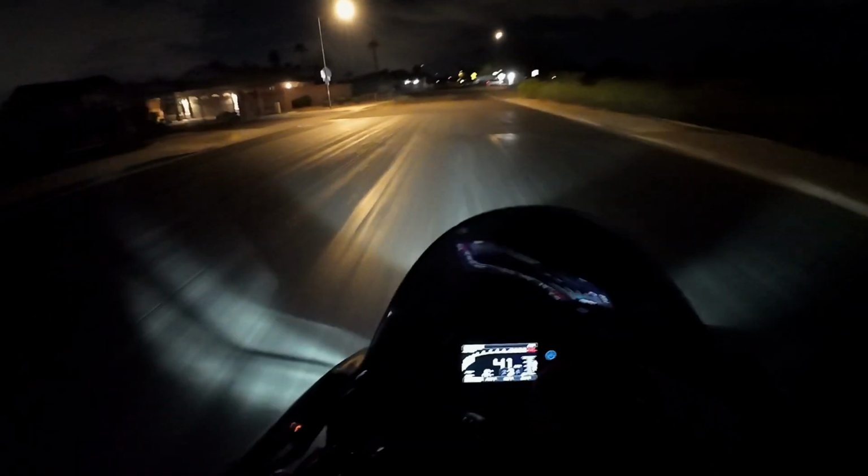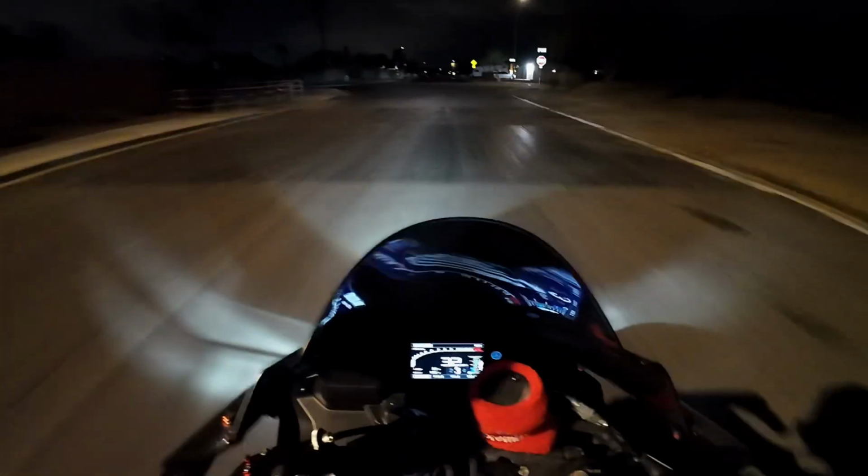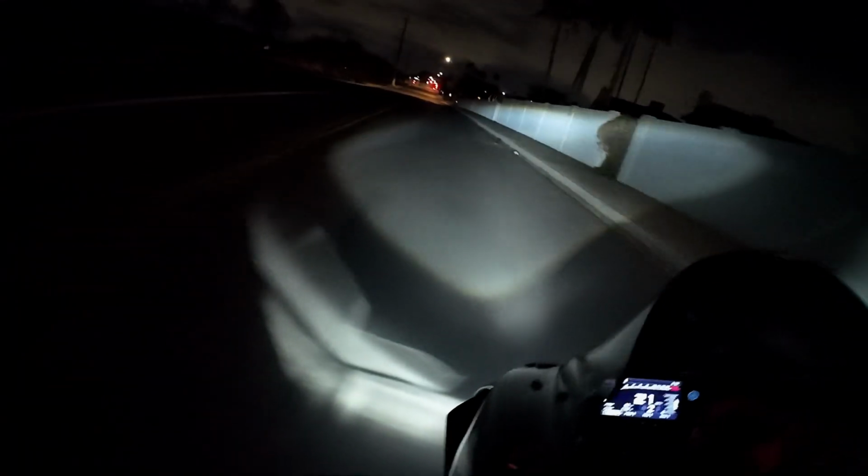It's a chilly night. It's towards the end of the night, and it just rained, so it's nice and chilly.